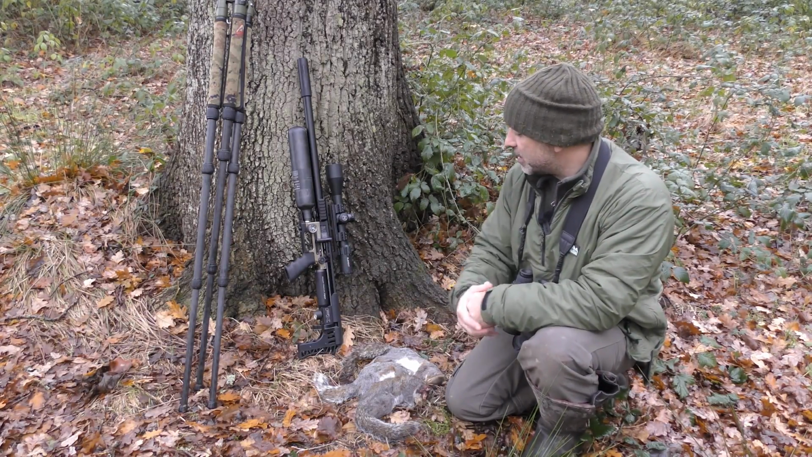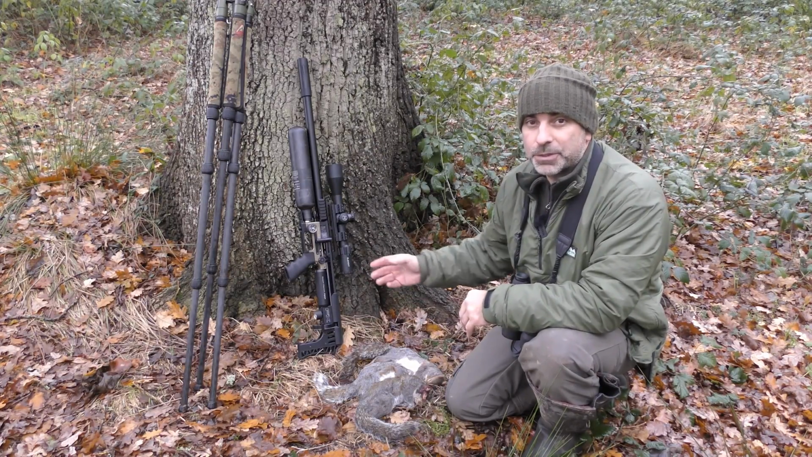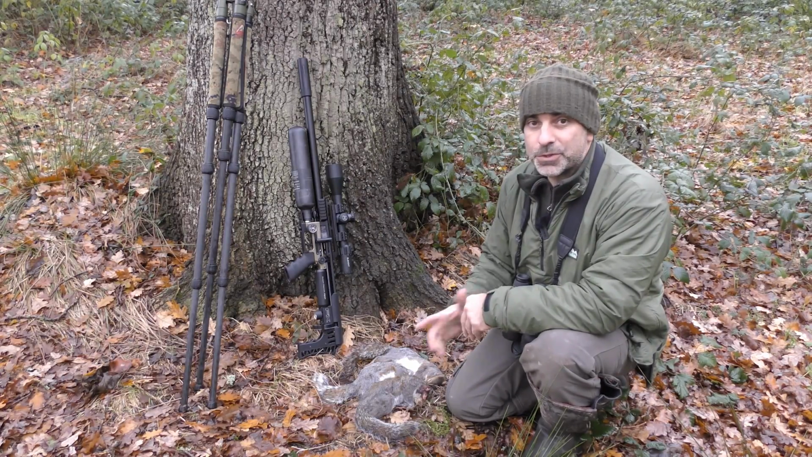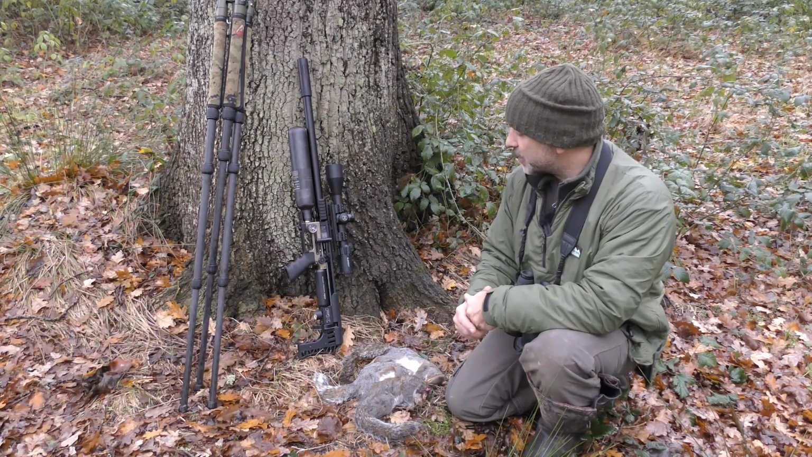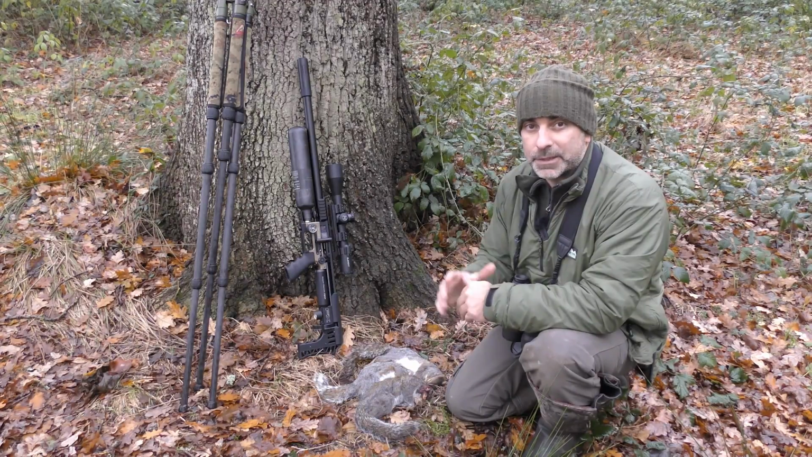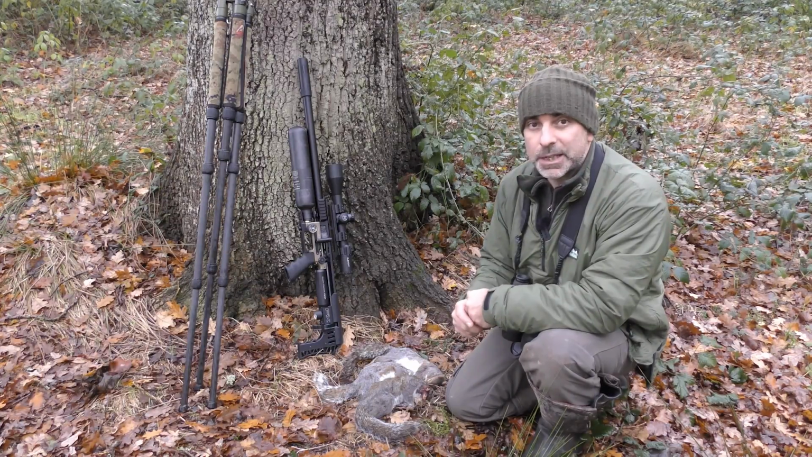I've enjoyed using the FX M3 there. I need to spend a bit of time just to really fine tune that and unlock the potential of that rifle, because that will do an awful lot more than just knock a squirrel out of a tree at 50 metres. So definitely need to have a little play around with that, tweak it up for the ammunition I'm using, and then learn the drop data with it. So hopefully for a future video on here we can take that out and really see what it's capable of.